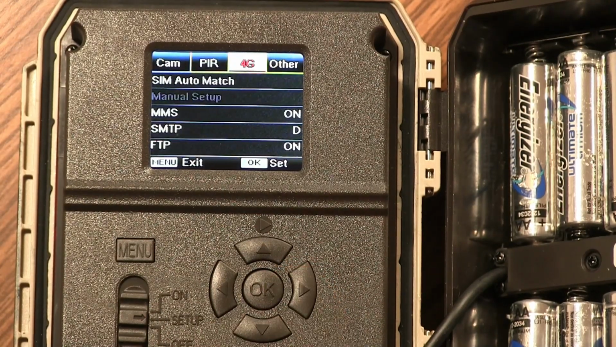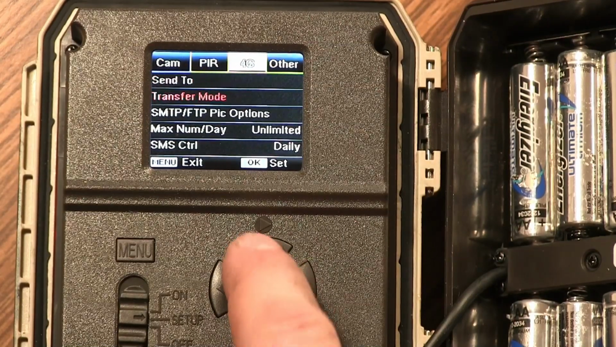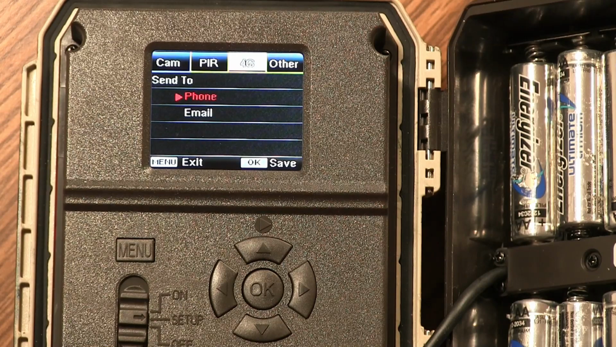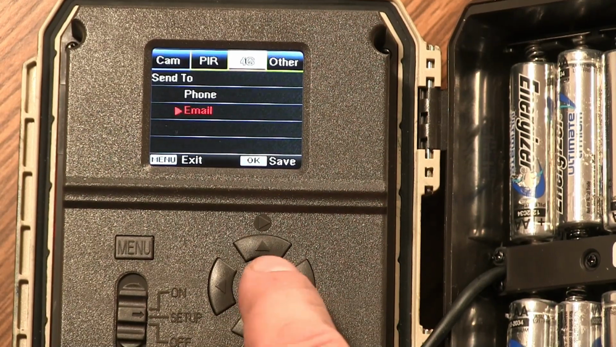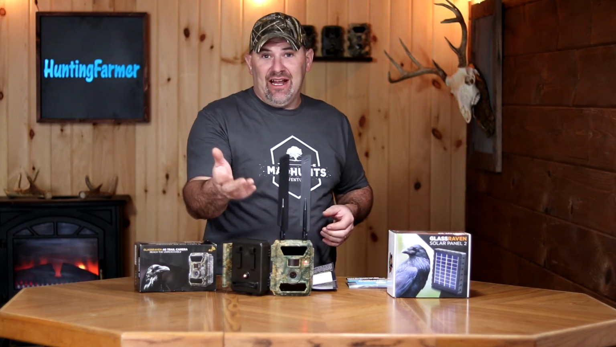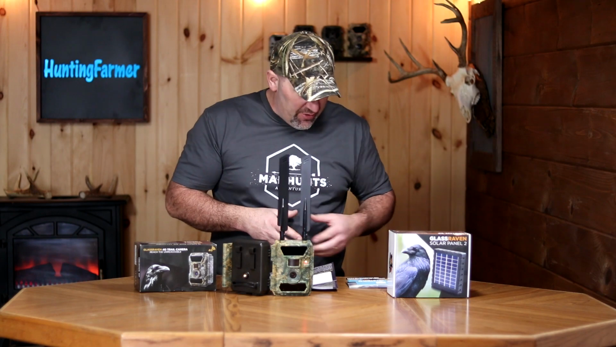So let's go over here to 4G. It says send to. So we'll drop down to send to. Right there, send to. We'll click on that, and it says to email. So we'll drop down to email. So I think I have the camera up and operating. In fact, I know it has sent me an email with a picture of the studio here.